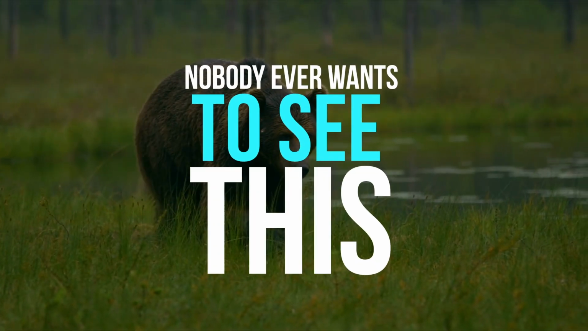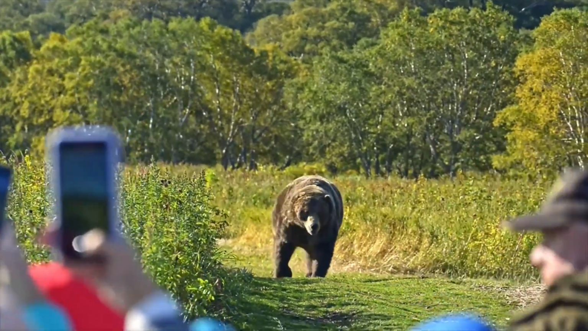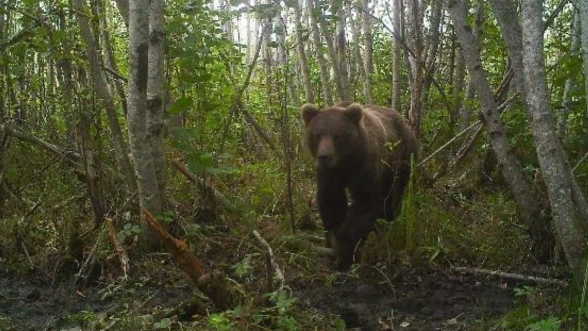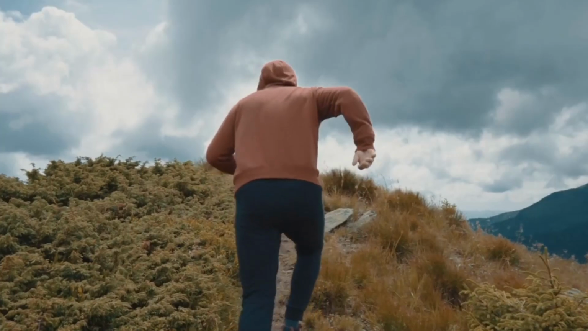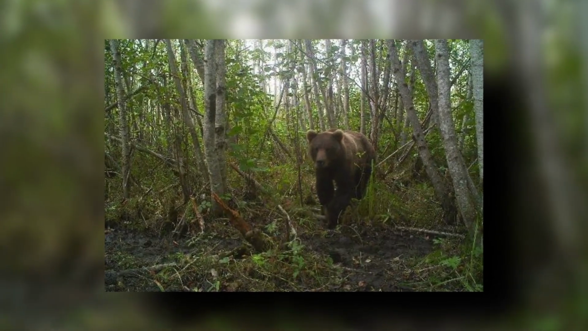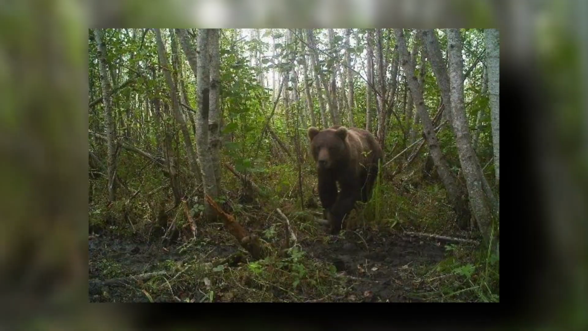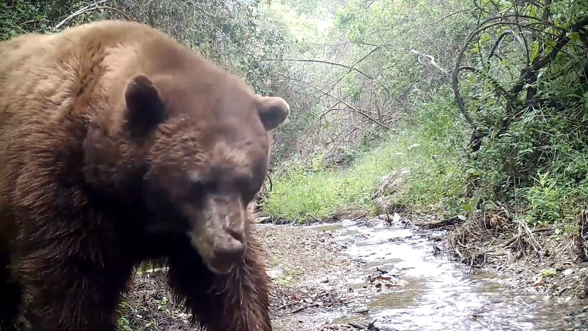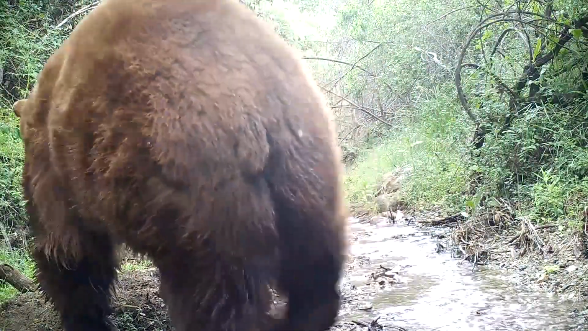Nobody ever wants to see this. Wow, can you imagine how the scene would be if you were ever looking right at it in real life rather than in a photograph? You definitely have to turn around and run the other way as fast as possible. This image shows a mighty brown bear charging right towards the camera, and it's actually one of the best images ever captured by a trail cam. The camera owner had got to be glad that he or she wasn't around when the snap was taken.